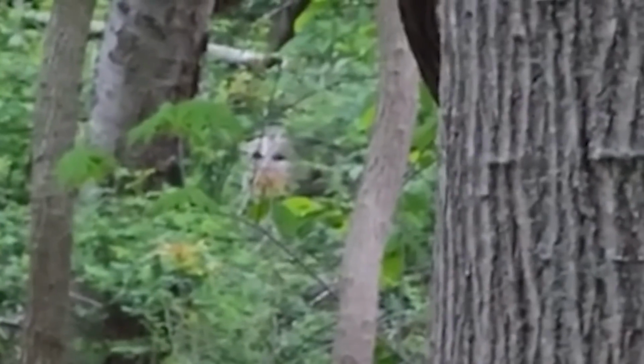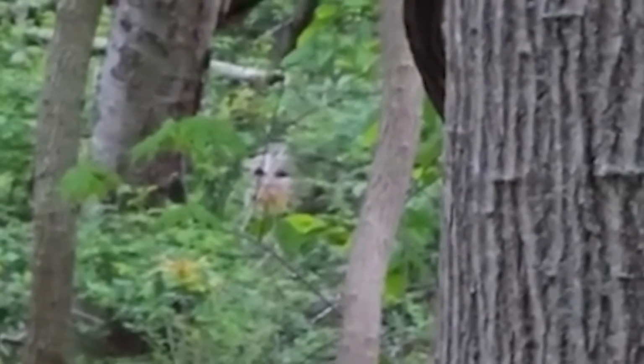The image becomes clearer, the creature's white face standing out amidst the thick foliage of leaves. It also seems to have dark eyes that are intensely staring in his direction. But the creature is not flinching at all, standing still for the entirety of the video.